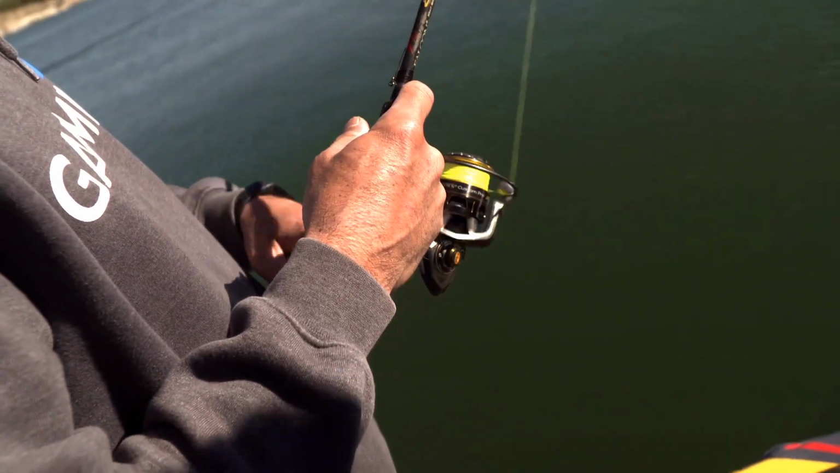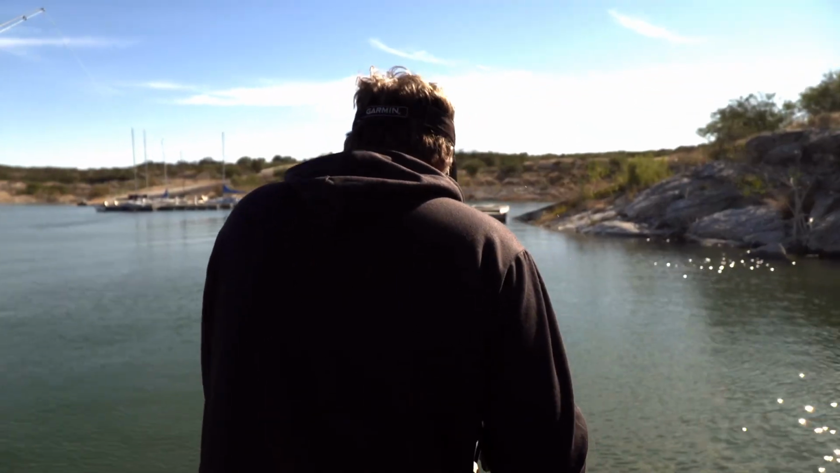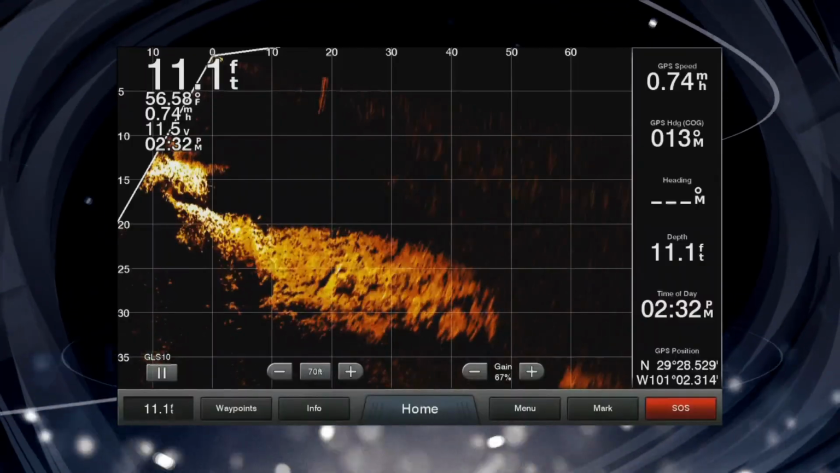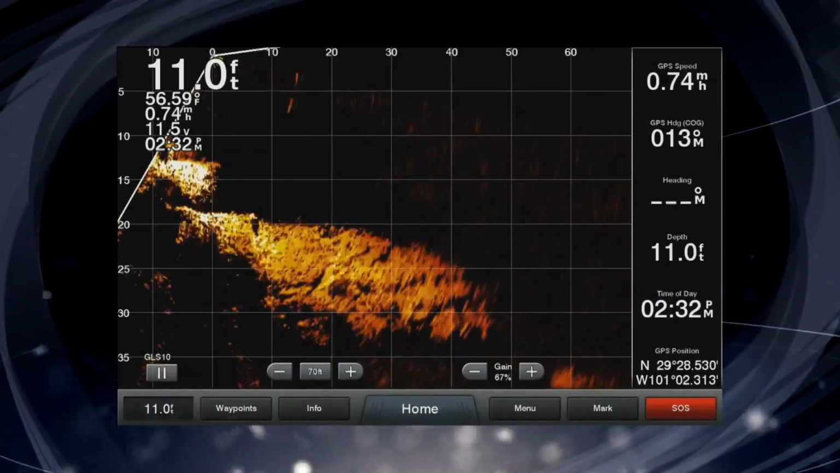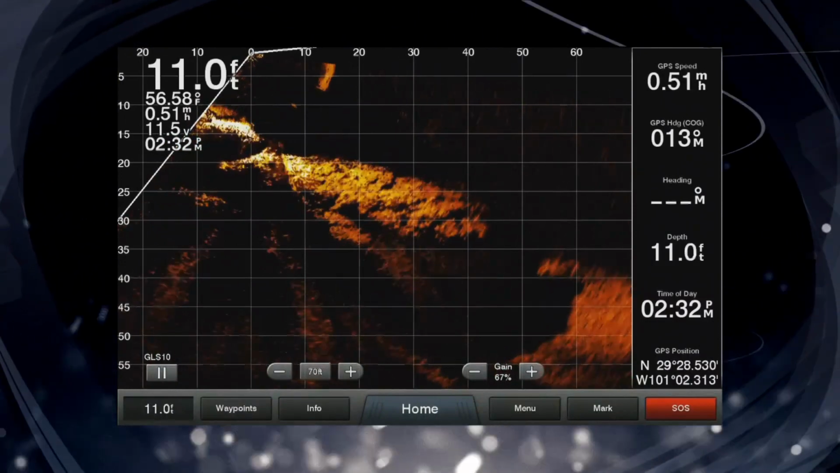When you look at being able to see your drop shot when you drop it, those fish are there. You watch the bait go down, look at him go down after it. There's like five of them that went after it right there.